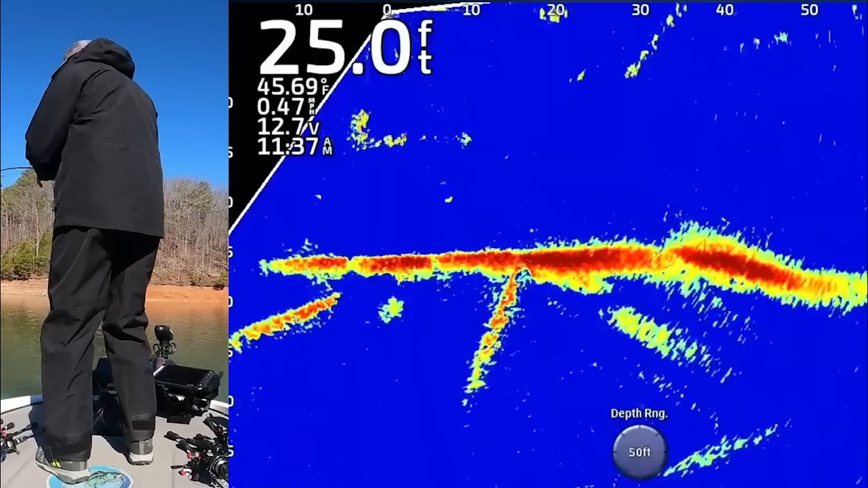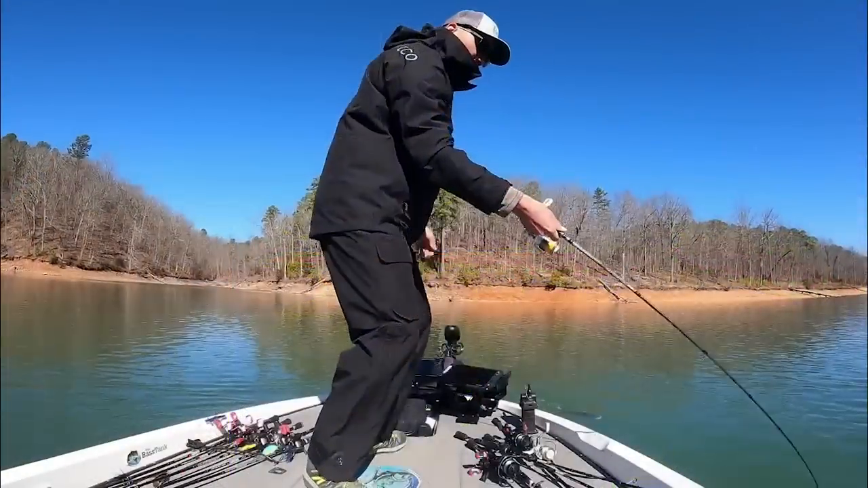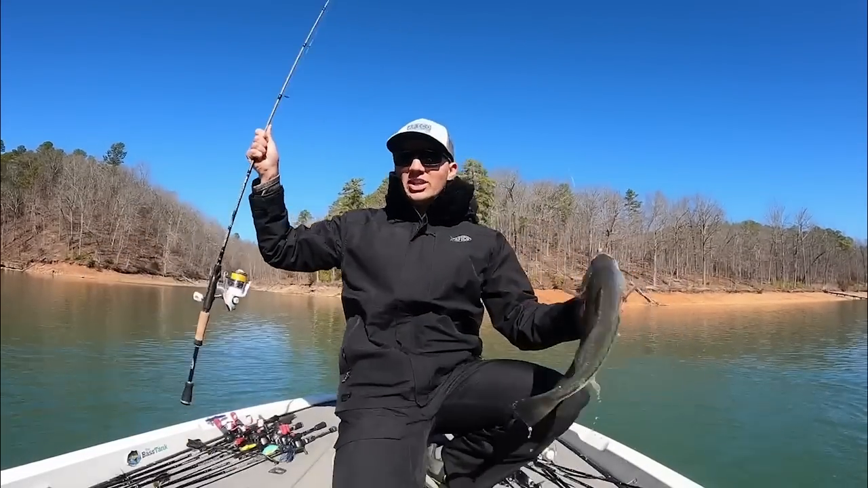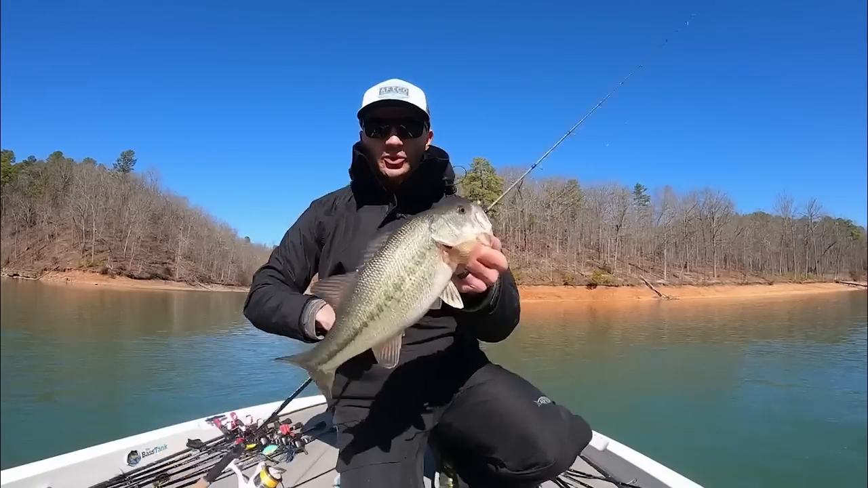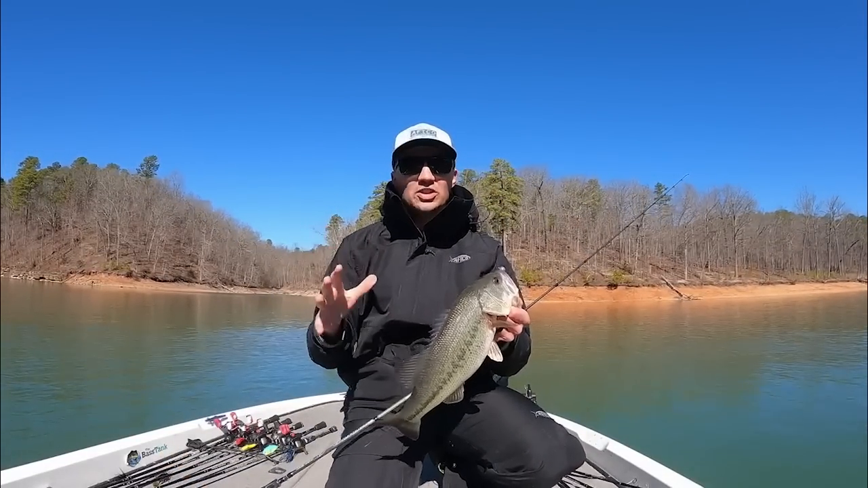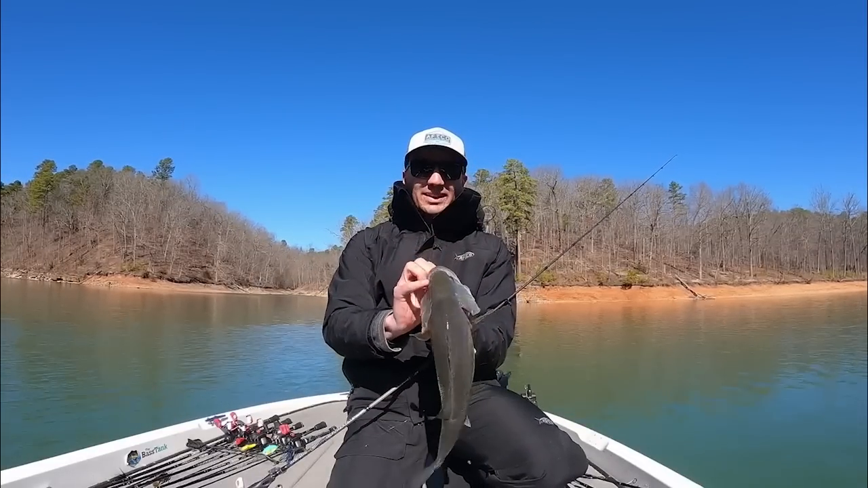I almost completely missed these fish because I was too worried. Oh my gosh, it's a good one. Was too worried about trying to go shallow or change what I'm doing. But a lot of times you have to keep it simple. Don't overcomplicate things. Basically just find the bait fish, and as soon as you find those bait fish, just start fishing around that area. And man, that was pretty instantaneous.